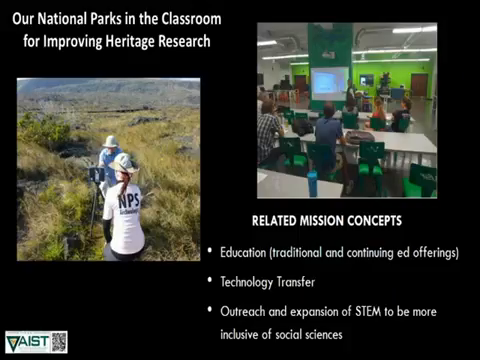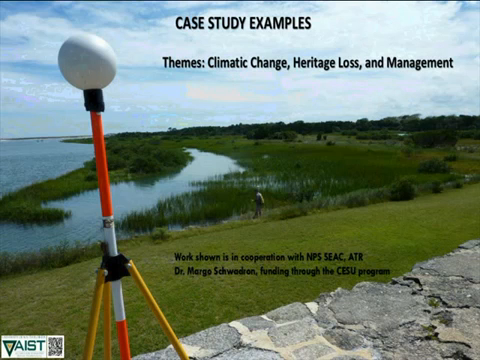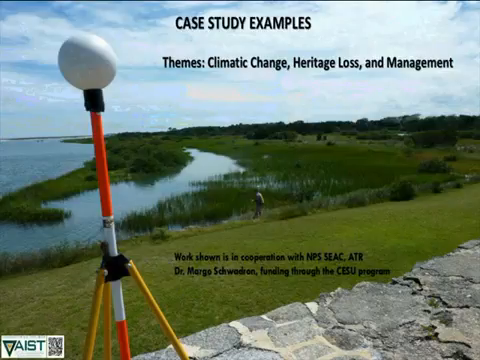So to tell you where we are with the National Park Service, bringing this into the classroom, we've got both traditional semester-long offerings as well as continuing ed offerings. We do a lot of technology transfer with industry partners as well, continuing adult education, and we're trying to also bridge between social sciences and more traditional hard sciences to increase learning and capacity in different interdisciplinary approaches.